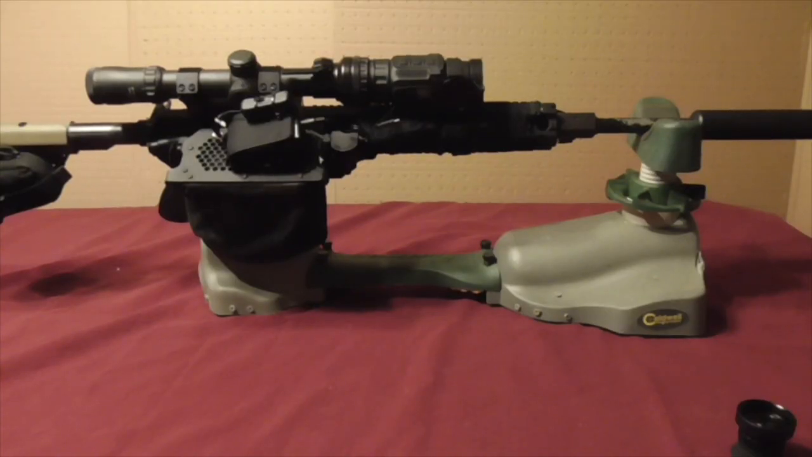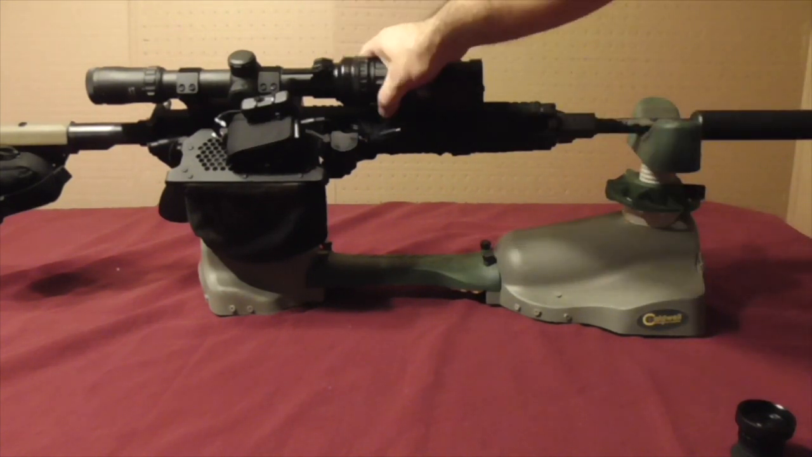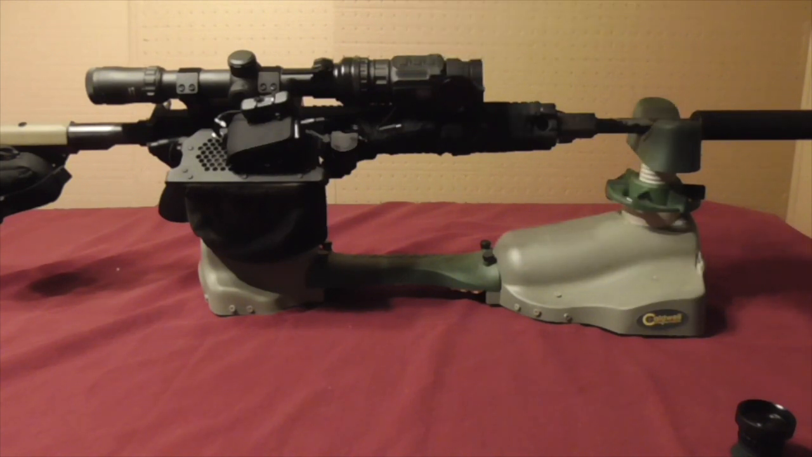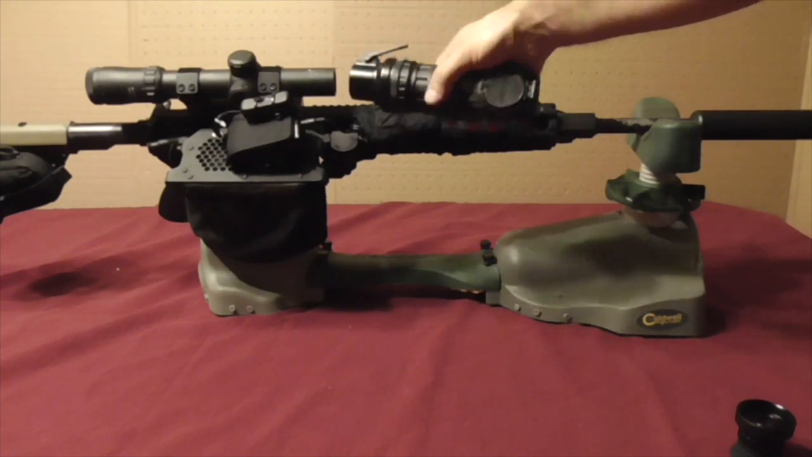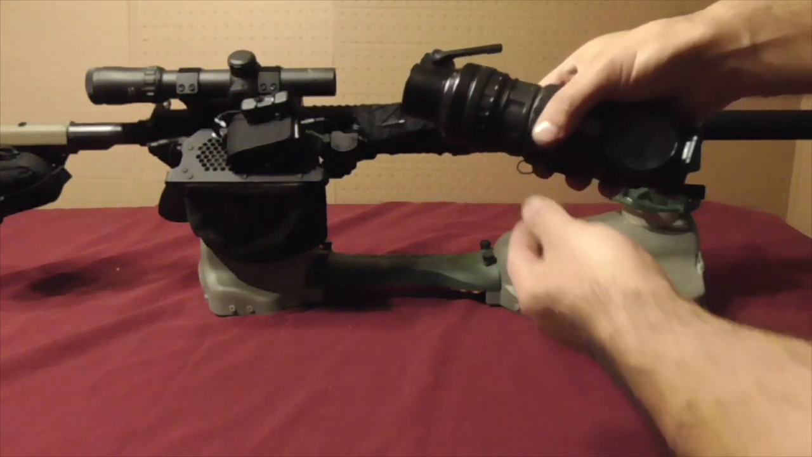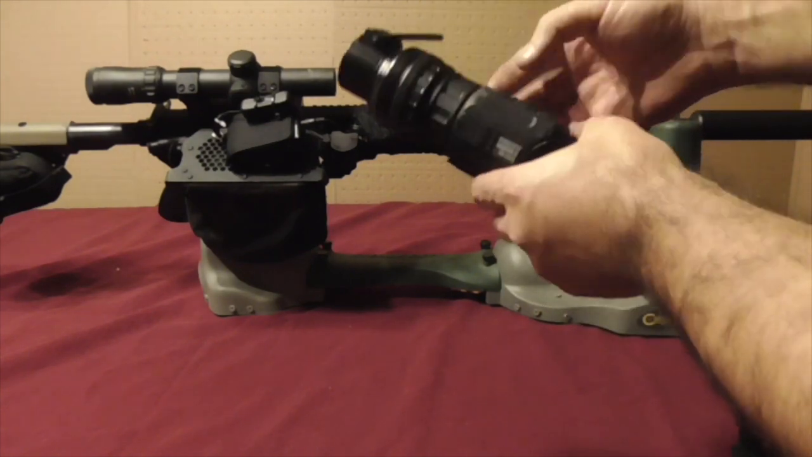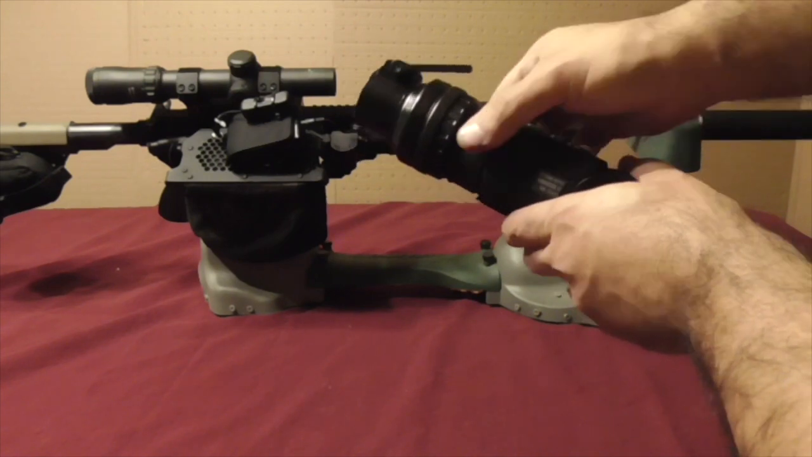Alright, so you've got the Hogster in clip-on mode. The throw lever is in the back or tight position. Everything is secure, but you want to use it as a handheld scanner. Take the throw lever, put it to the forward position, slide the unit off. All you have to do now that you have this all lined up and set is detach it from this lock ring position.